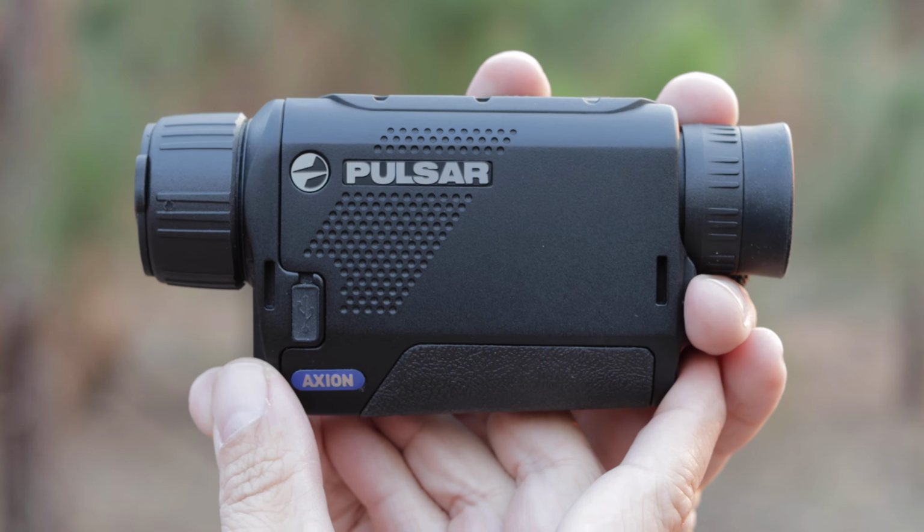Now it's all about the lens size, resolution, and then a big thing to look at is the screen you're actually looking at, because all that don't mean nothing if you don't have a nice screen in the back to check everything out. So let's talk about some specs about this, and we'll talk about the specs of the new model. Now they don't have the 30 no more. It's going to be the Axion 2 XQ35.